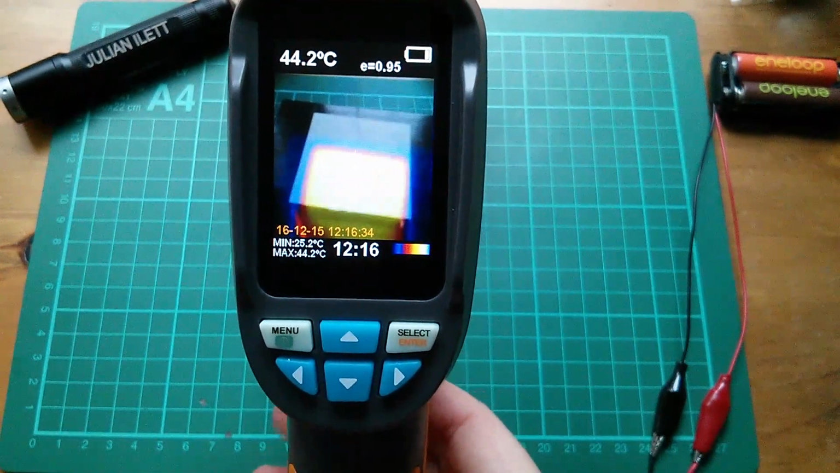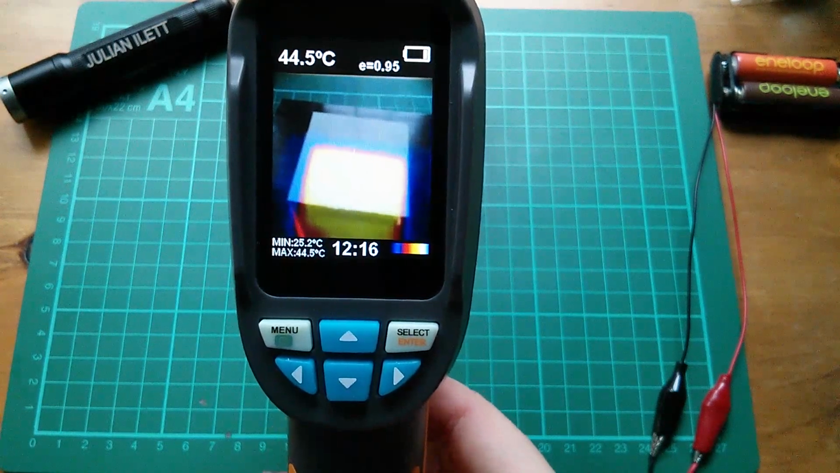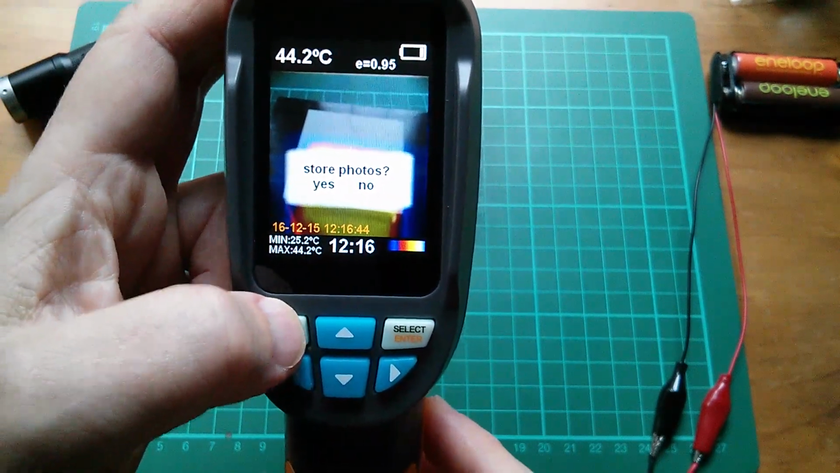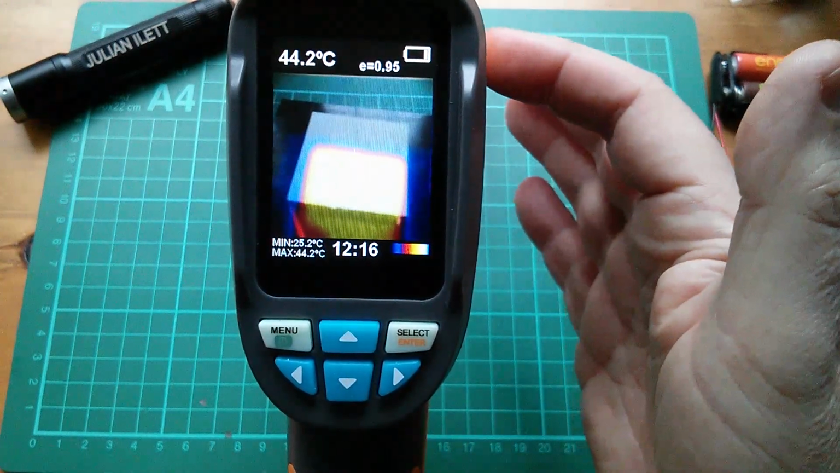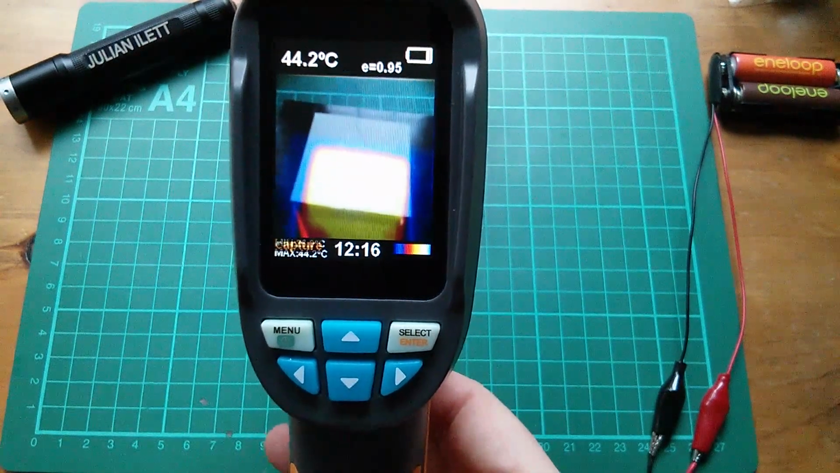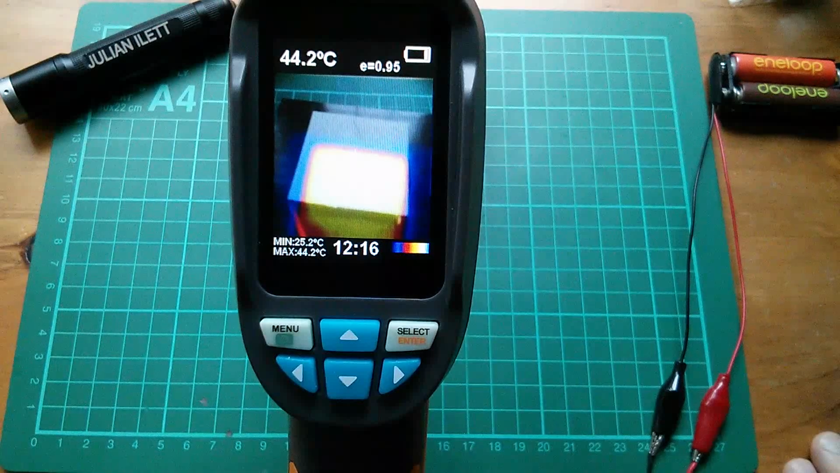Now it'd be great, wouldn't it, if you just pull the trigger again to store a photo, but no, that's the no option. So store photos, yes or no. You now have to press this left button to actually store that photo. That's now stored and it's gone on to an SD card, which is in the top of the unit. I'll show that in a moment. If you do store photos, yes or no, and press the right hand button, it takes the no option.